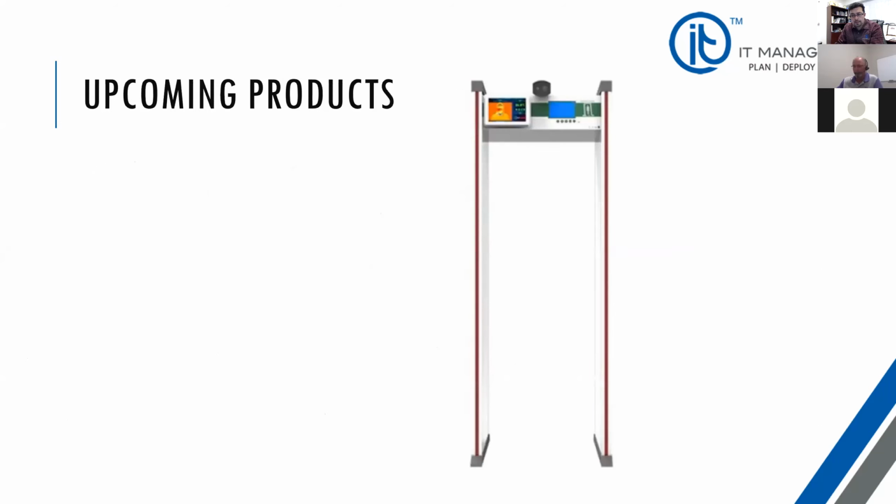The other product that we are looking at the moment is a metal detector with a thermal imaging camera on the top. This is a great device if your environment, whether you're a high school or a city police department, needs a metal detector. As people are going through the metal detector, you might as well scan their temperature as well.